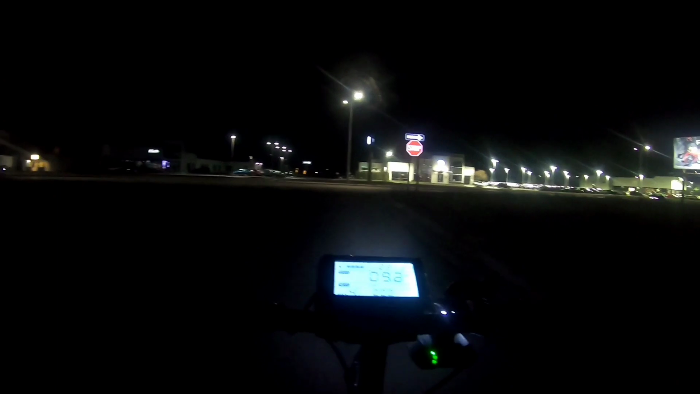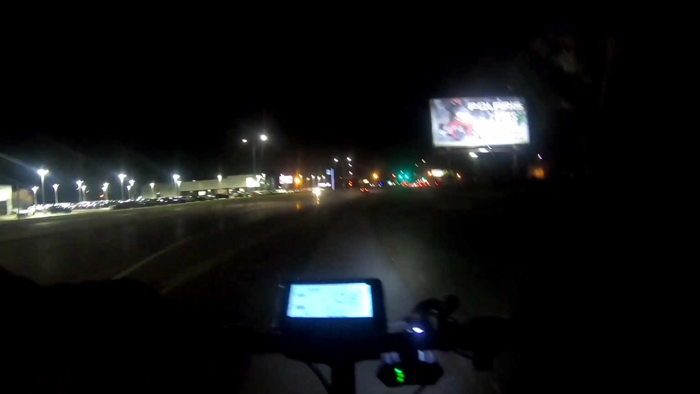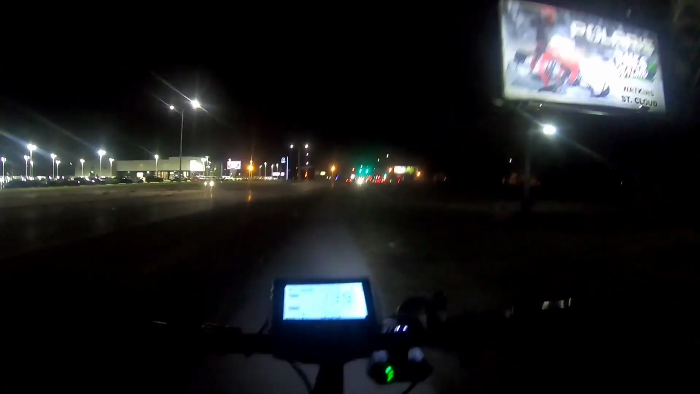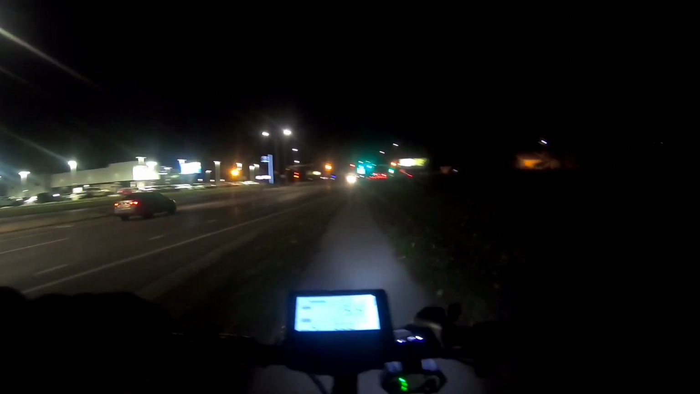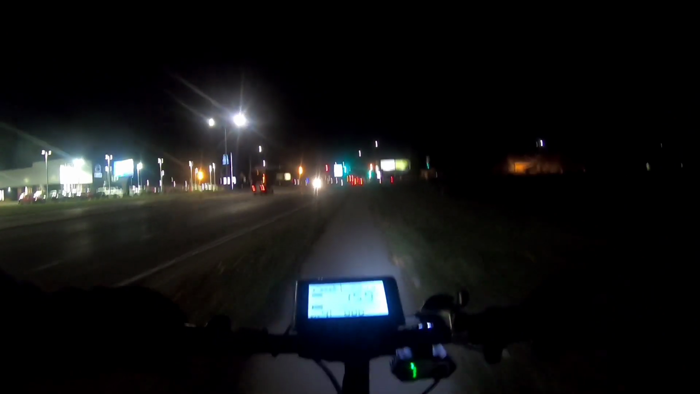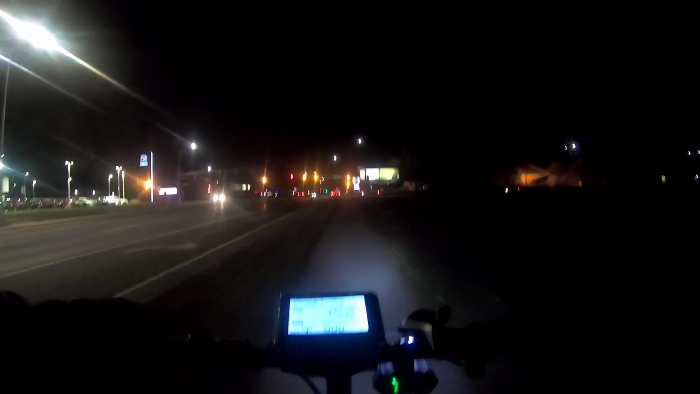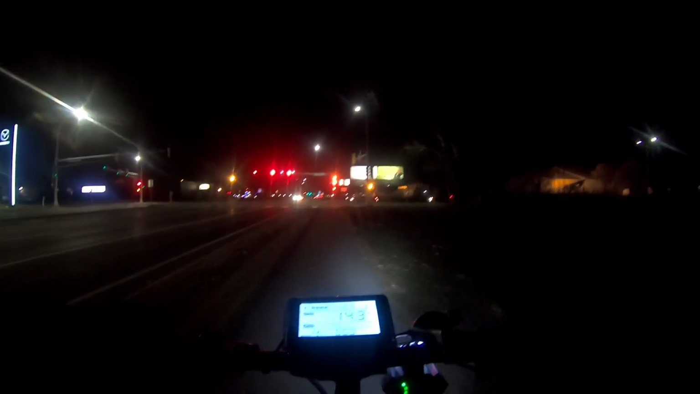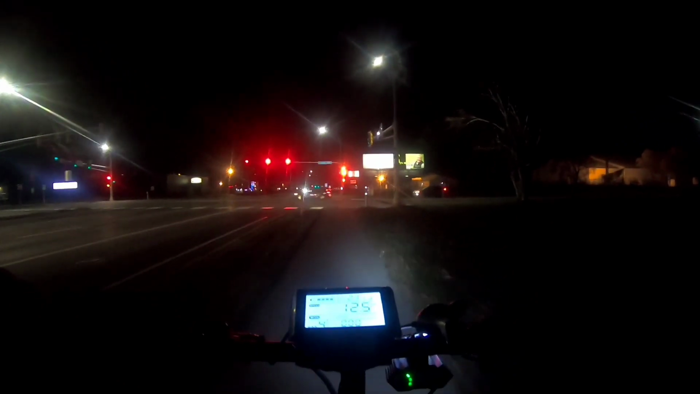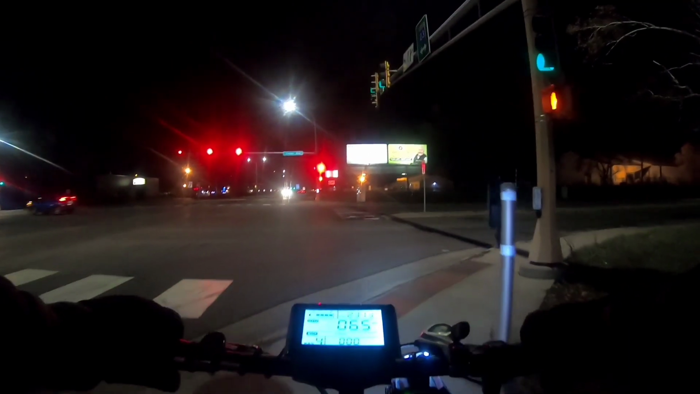Oh, there. We're back out on Division Street, Highway 23 going through St. Cloud, Minnesota. Wow, she's chewing that battery up quick, even though she's rolling good. I don't know.